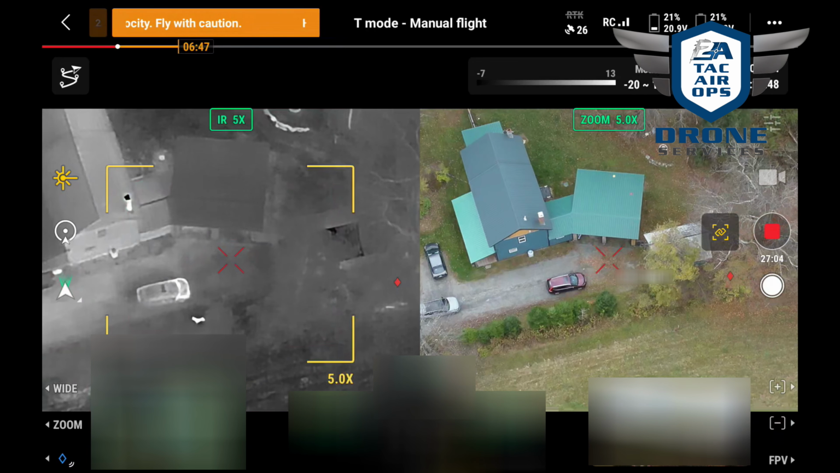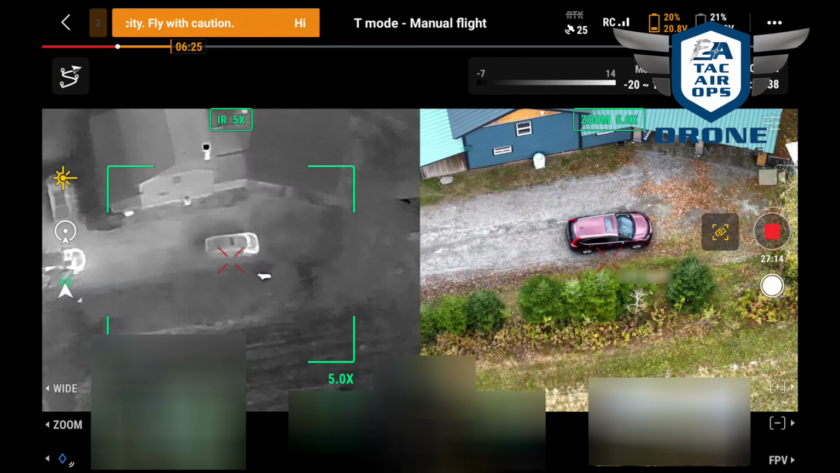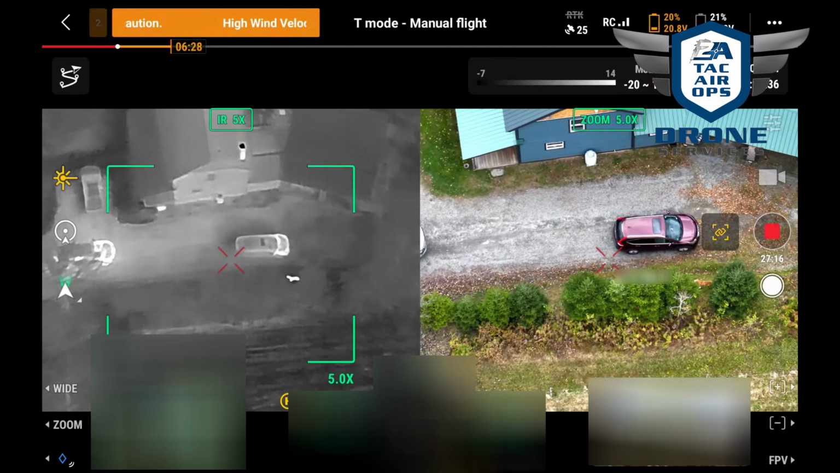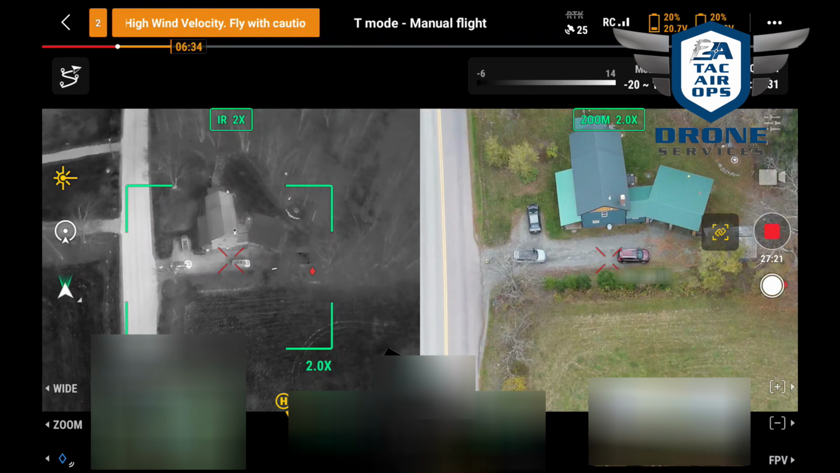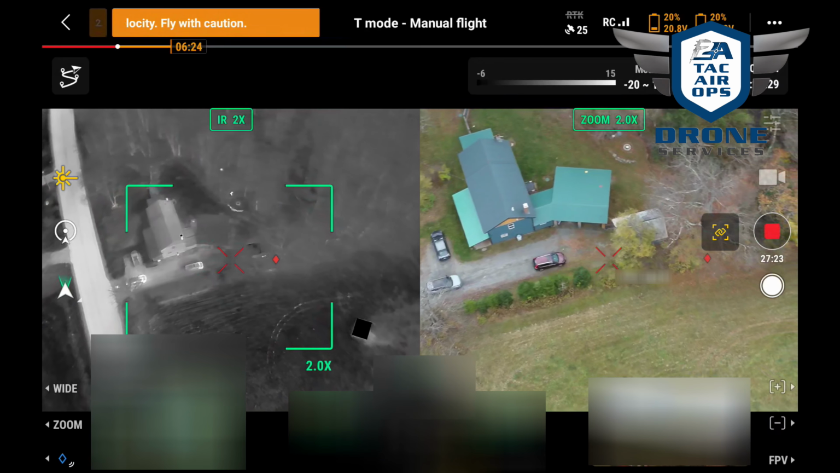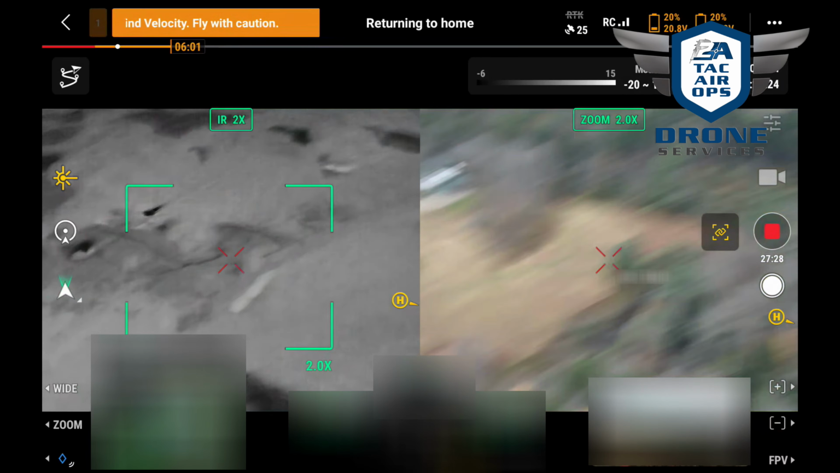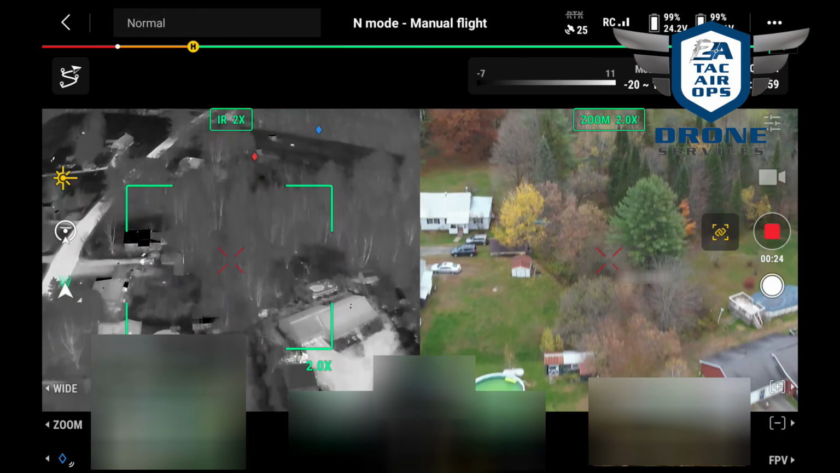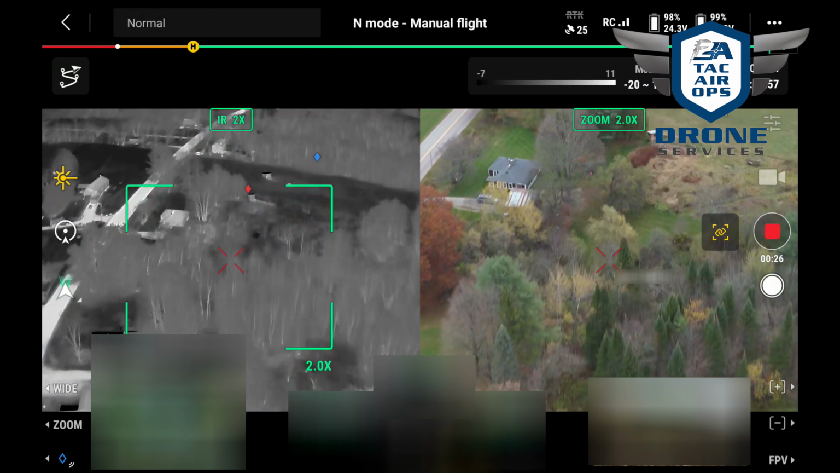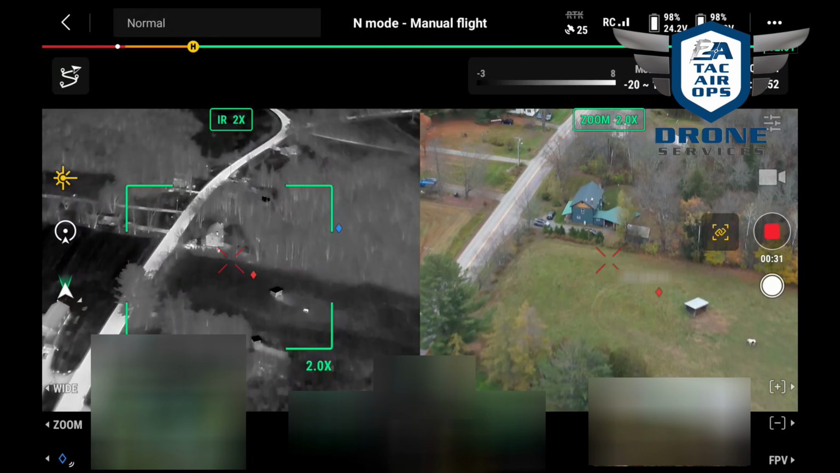I've got a few more minutes of battery here. Slow down. Yeah. As soon as you say her name, she took off. She's headed back towards... Did you say you got her? I didn't say I got her. I said I have to bring the drone back, and we need to adjust the trap. You heard Evan say we got her. We got her. We got her.